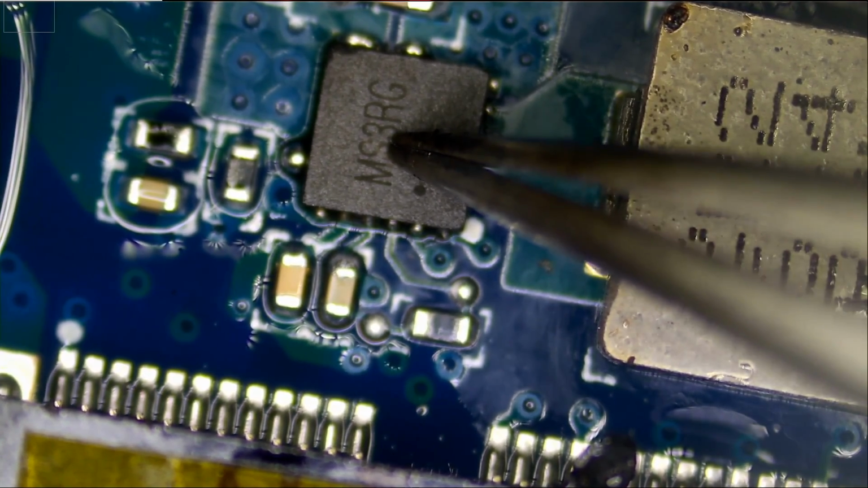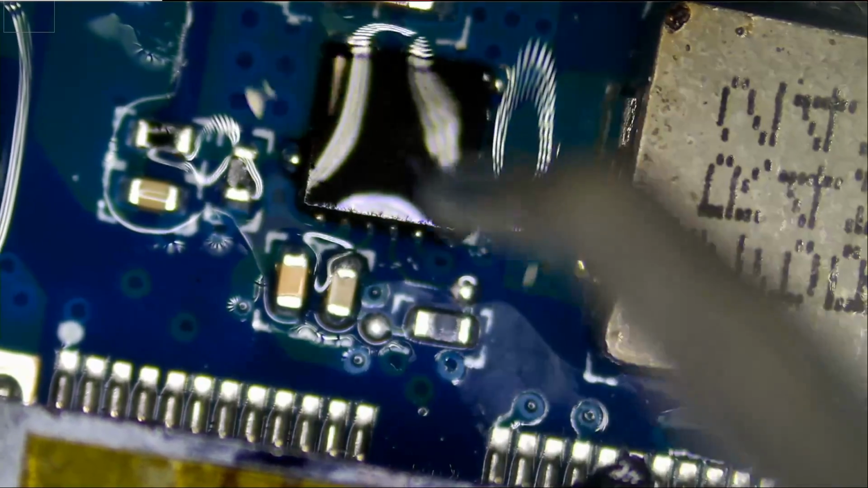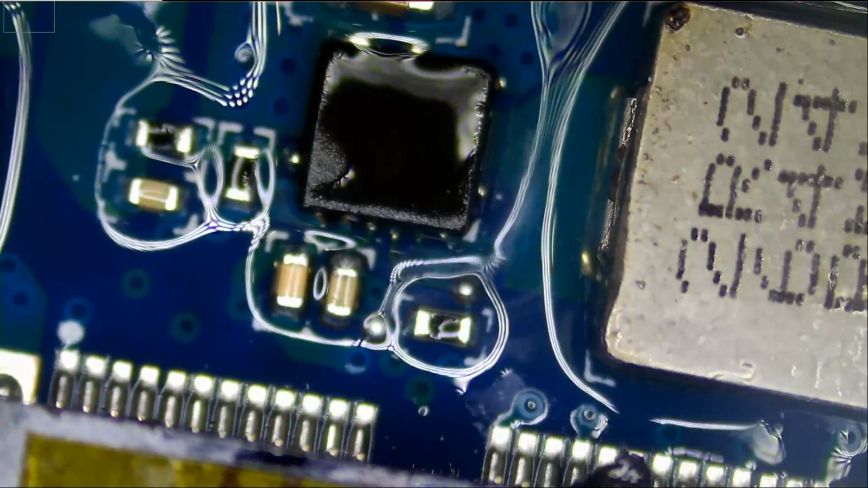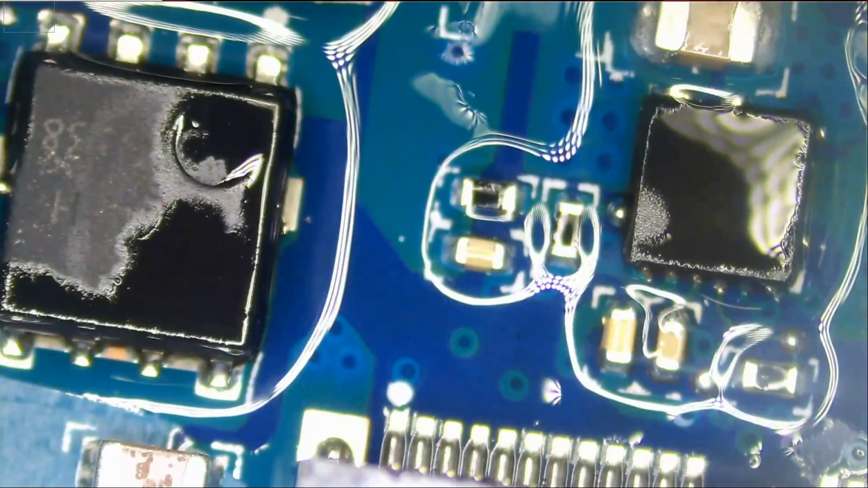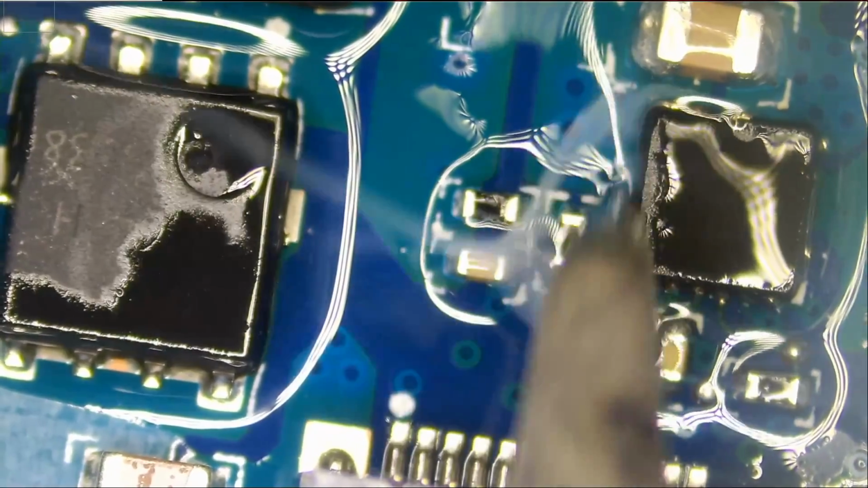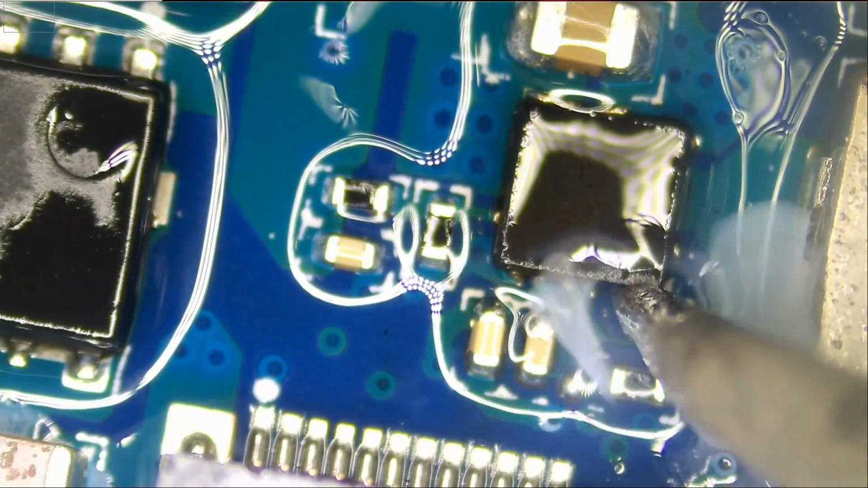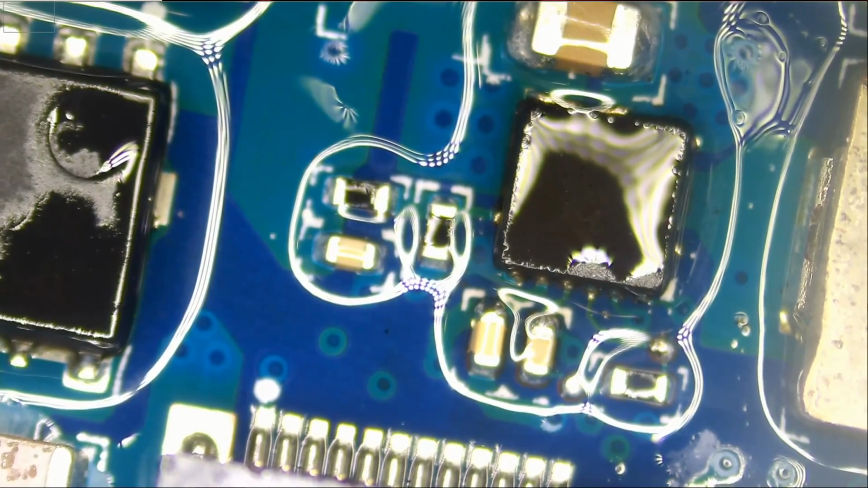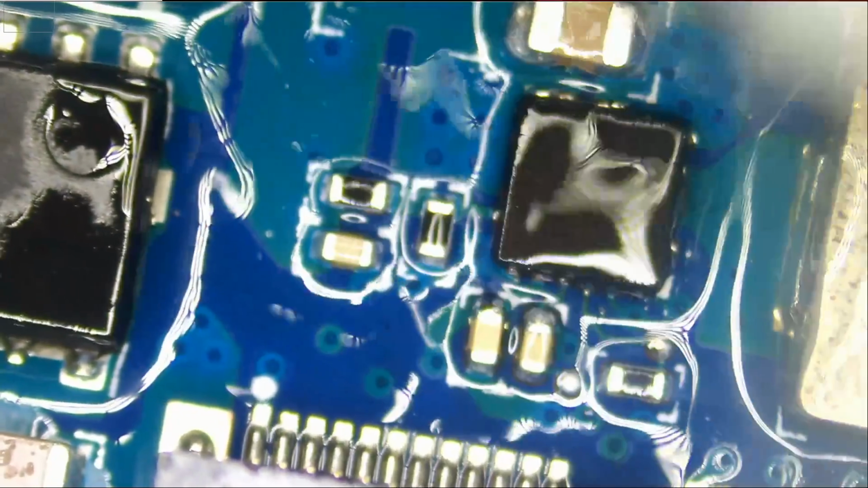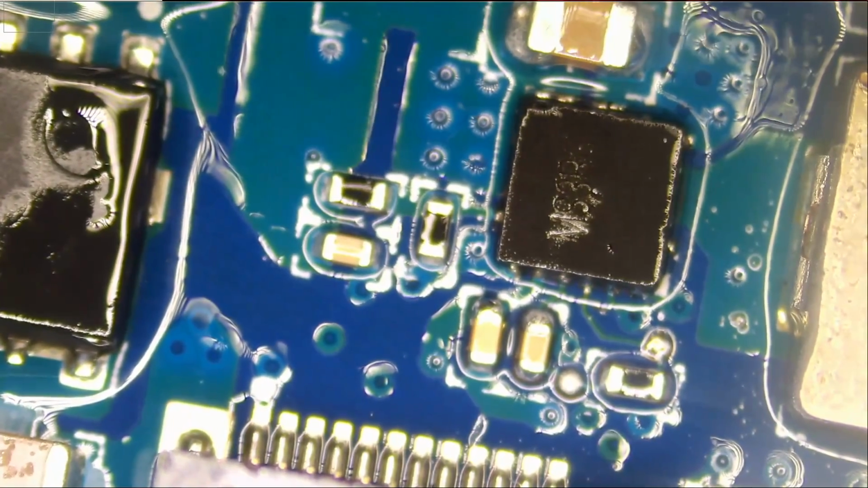And the job is done. Add some flux. Okay, so if everything went well, and the problem was caused by this chip, then the laptop should work. Okay, we can clean later. Let me go ahead and test.